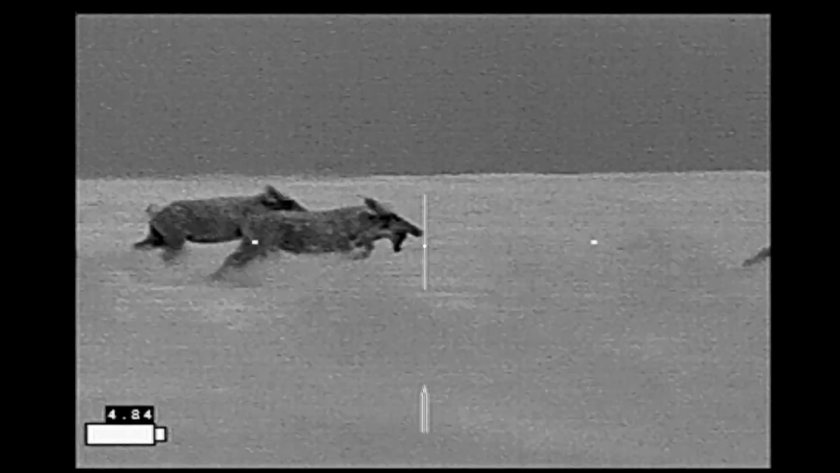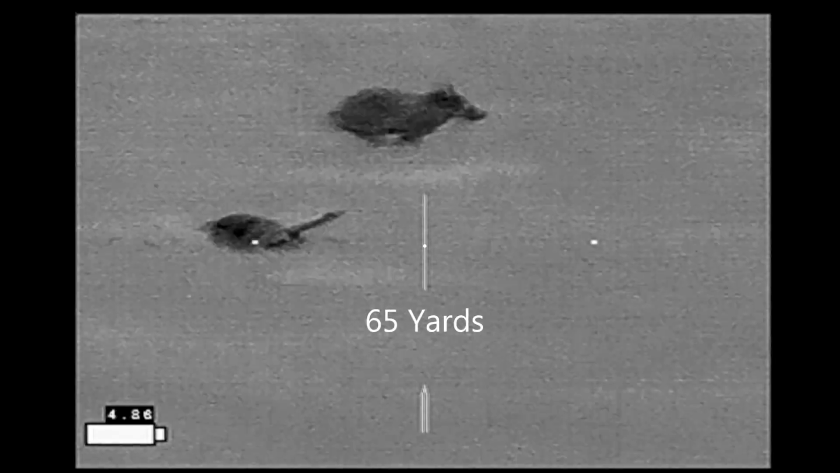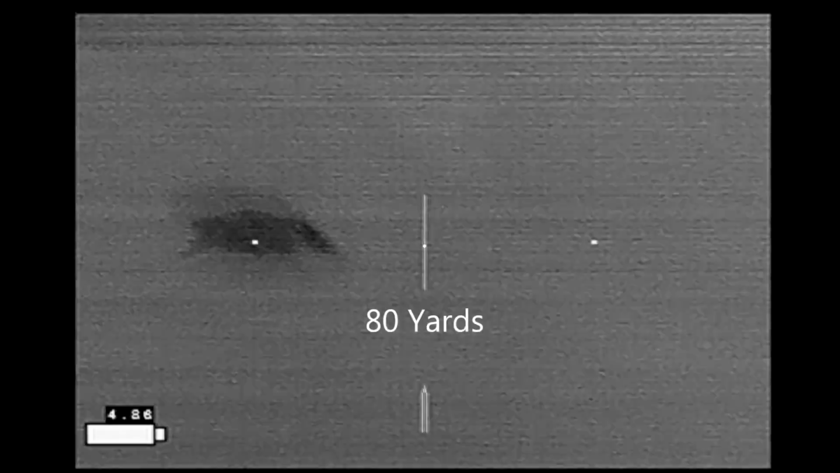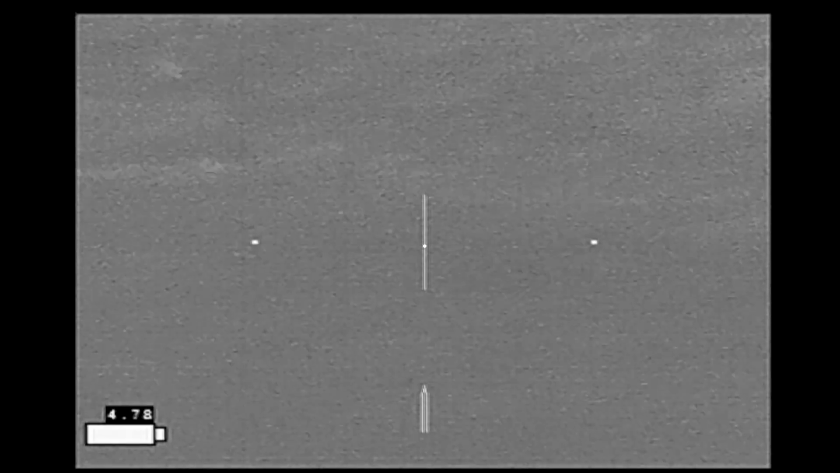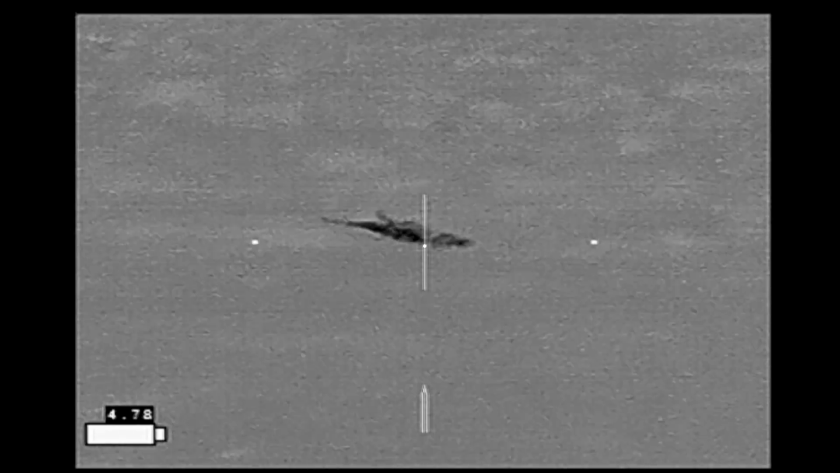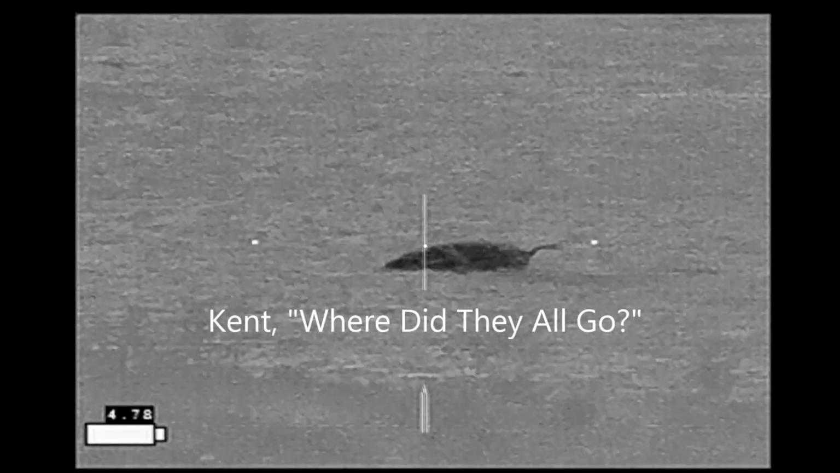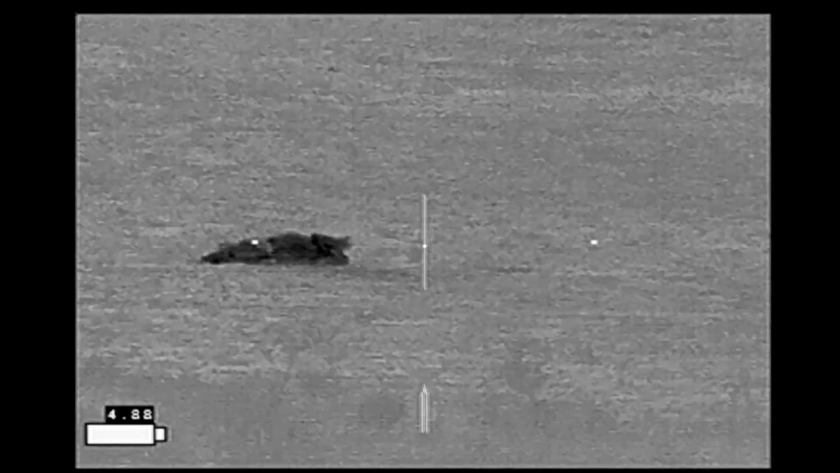Now I wound this hog, and I stay with her until she's finished. So quality assurance shots. Where'd they all go? All in all, we found a total of 6 hogs.